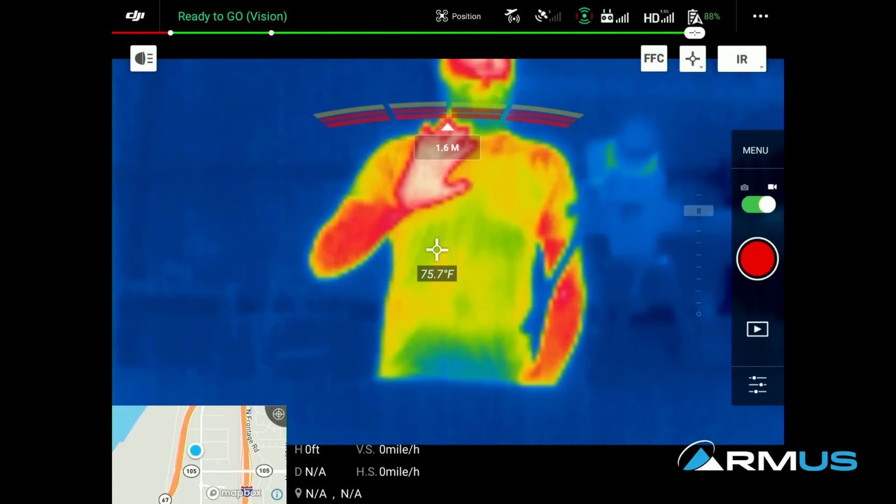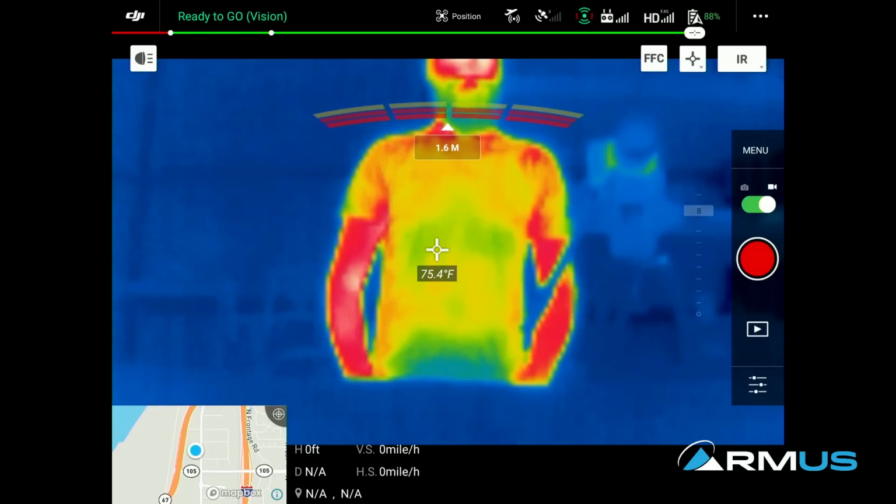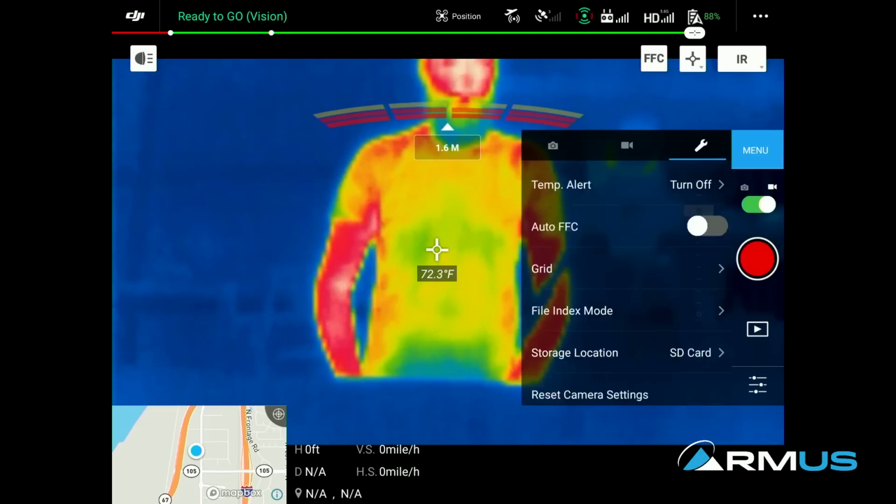That is a calibration of the sensor, and while we're flying in thermal, that could be problematic if we were trying to use this screen and flying fast. This is good for flying slow, but at any given time that it runs an automatic FFC trigger, we have to remember that it will pause for a second or two while it does that.